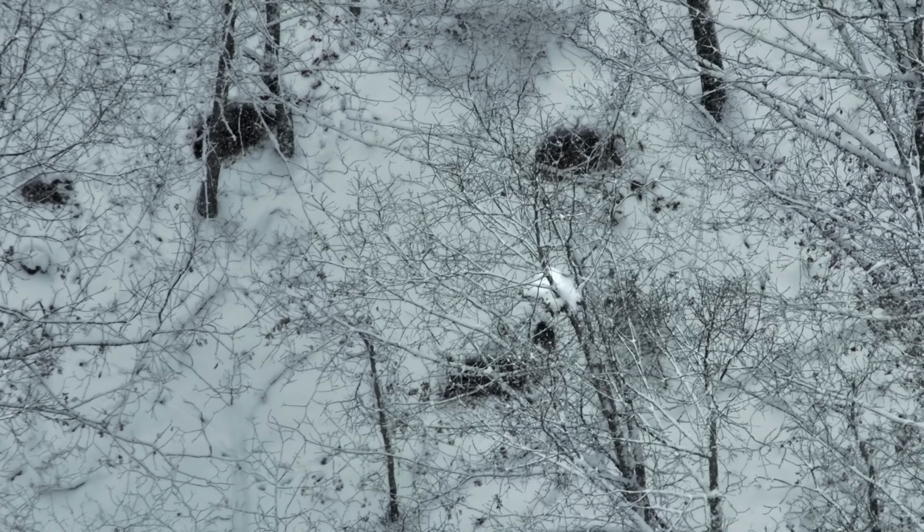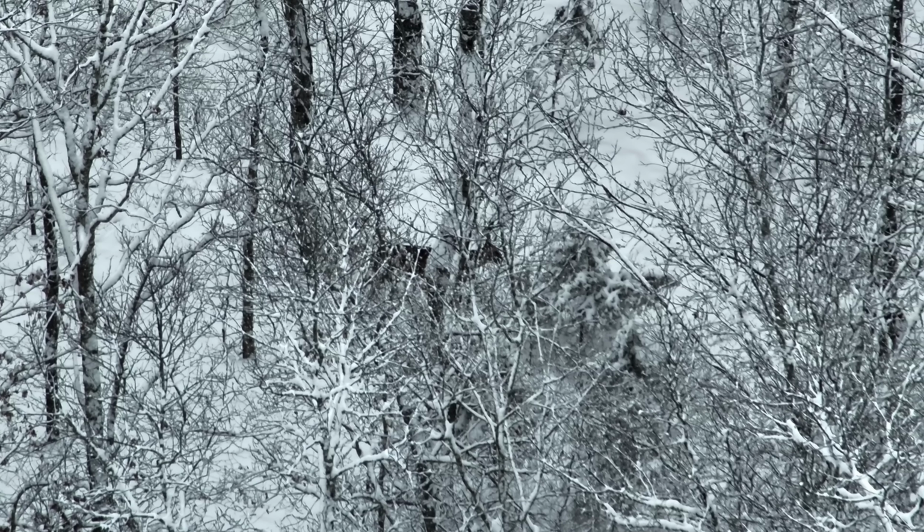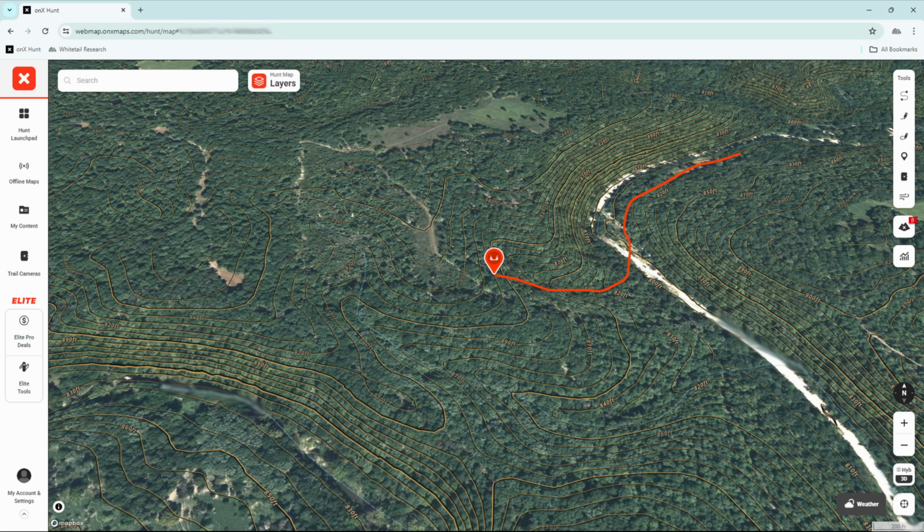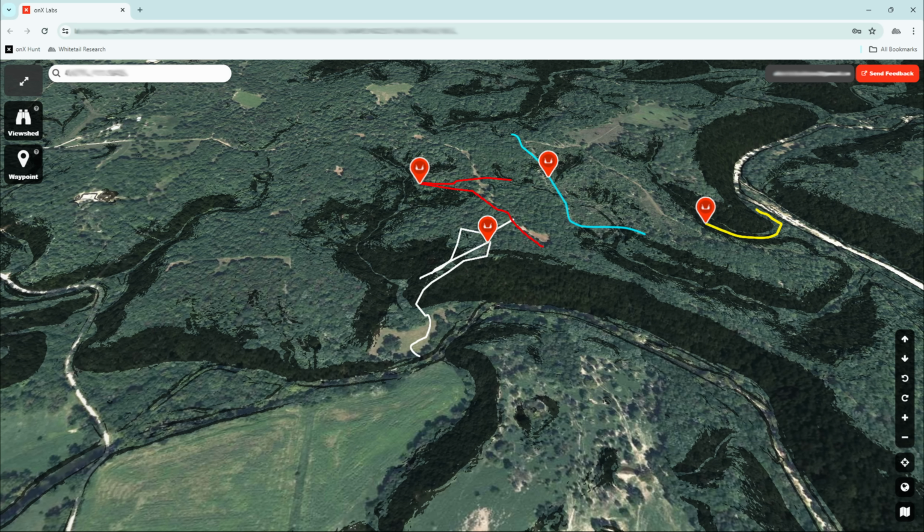And the fourth area is kind of tucked deep off of this south finger. I only found him here whenever there was really bad weather, and I'm not 100% sure this was intentional, but for now, I think that it was. It's a very rugged, steep little hideout, and his most fascinating journey starts at this bedding area later in the video.